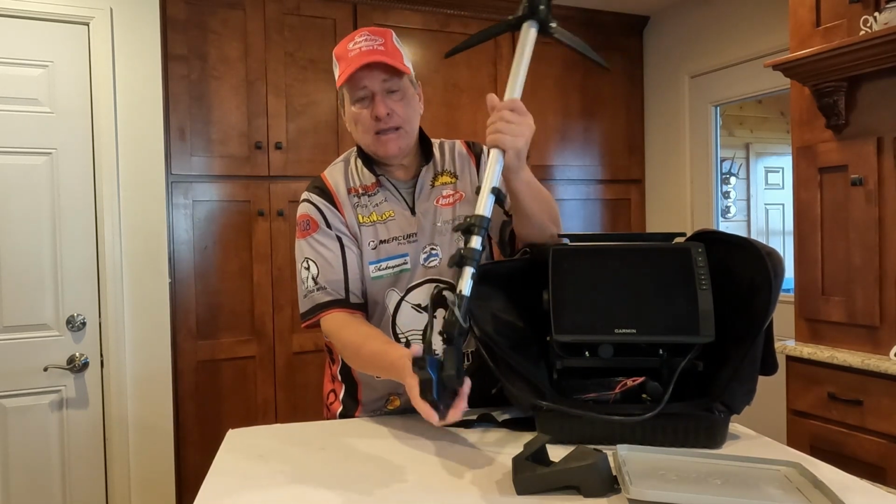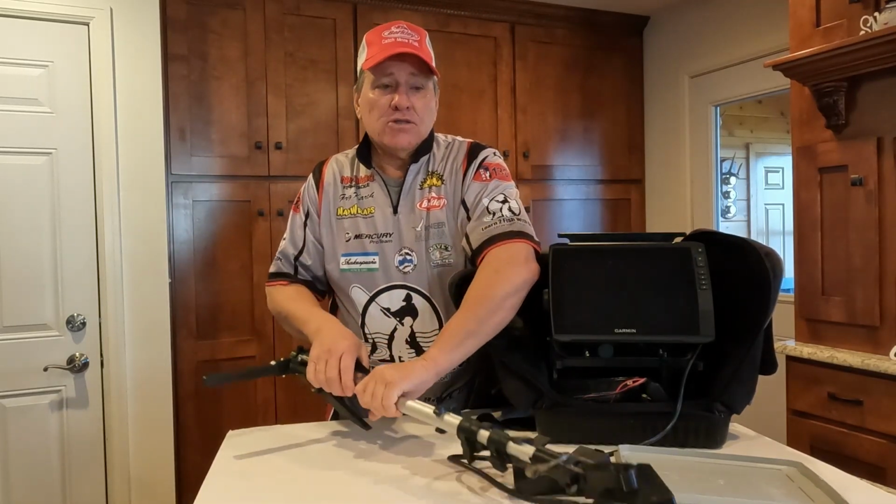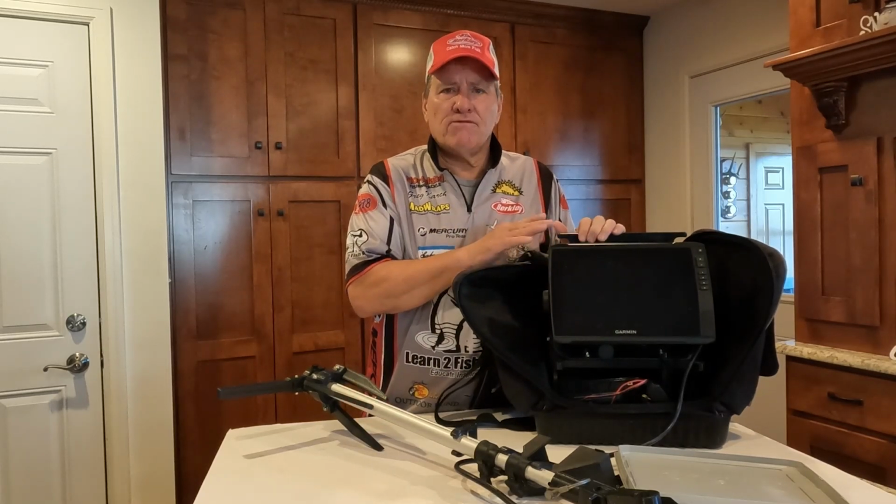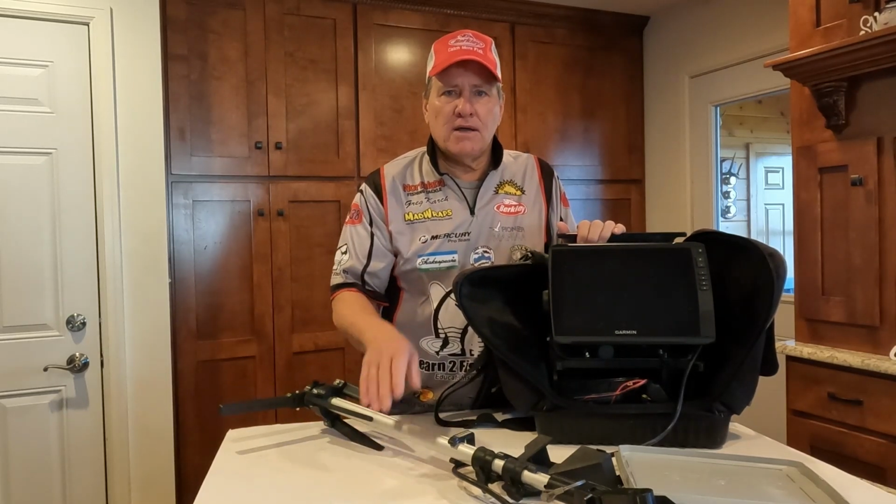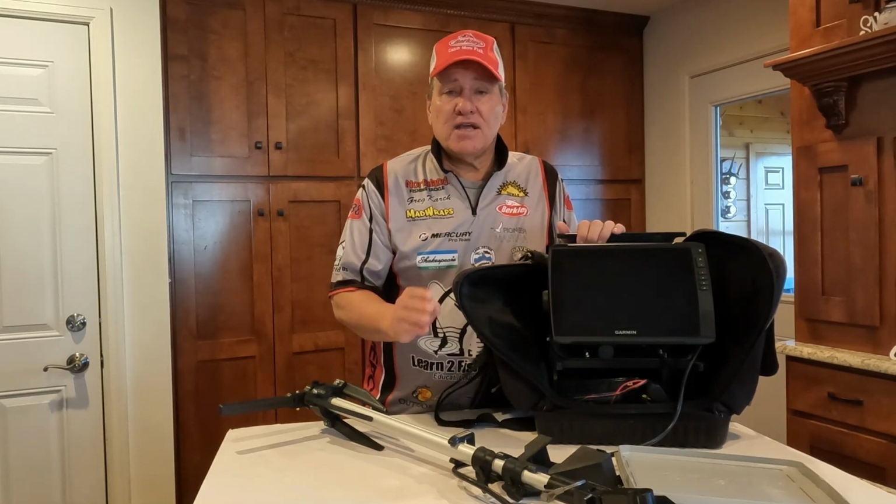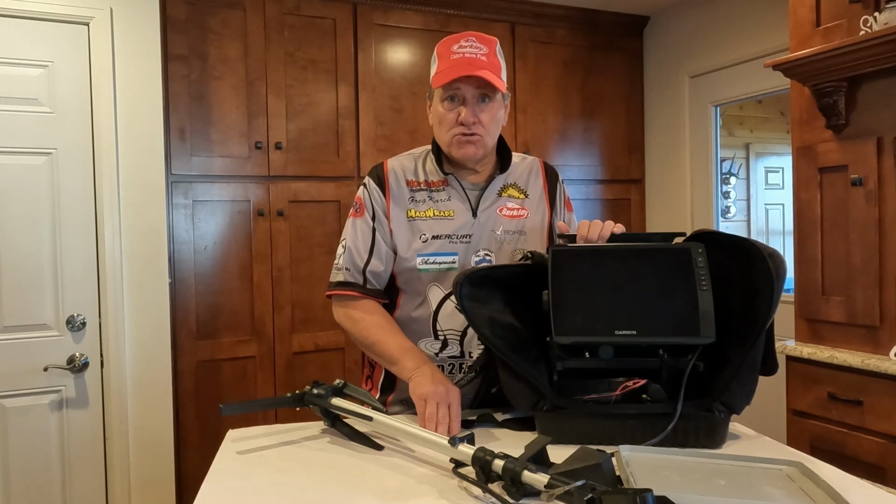So I really do love Livescope when I'm fishing. The one thing to acknowledge is you just need to know the weight of this unit, and whether you're able to walk around with the unit the whole time. But definitely one of the coolest and most innovative fishing tools that we have.